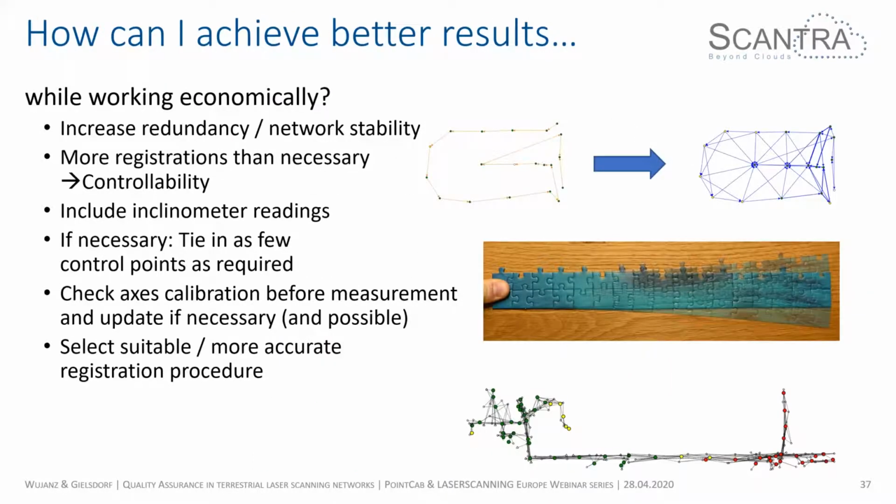So how can I achieve better results? How can I improve my network quality? I mentioned earlier that you can always add more redundancy, you can add more registrations, you can tie in inclinometer readings, you can tie in more control points or more precise control points. Also, what people again tend to forget is to check the calibration of their scanner, because if you have a well-maintained scanner, you will have more accurate results. Or you could also replace your current registration with a more accurate one. These are typical approaches for how you can improve your network quality.